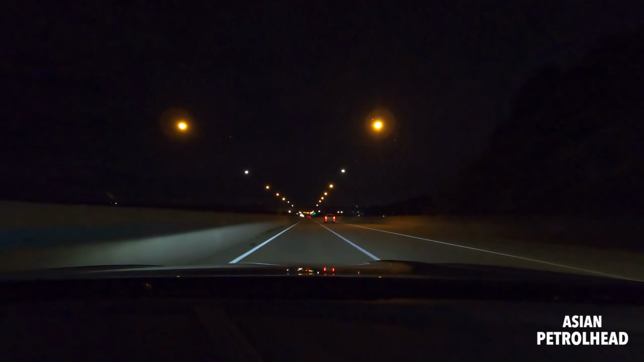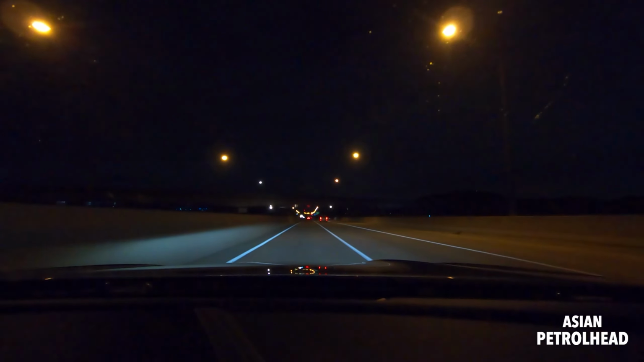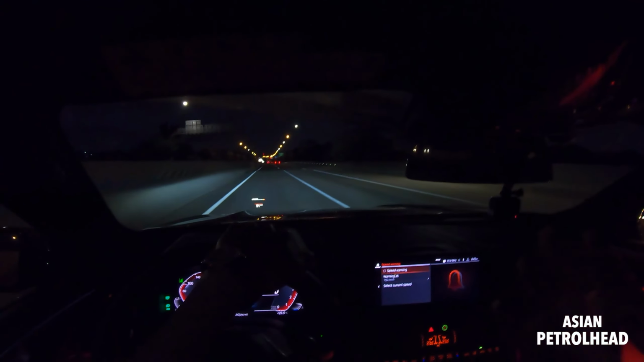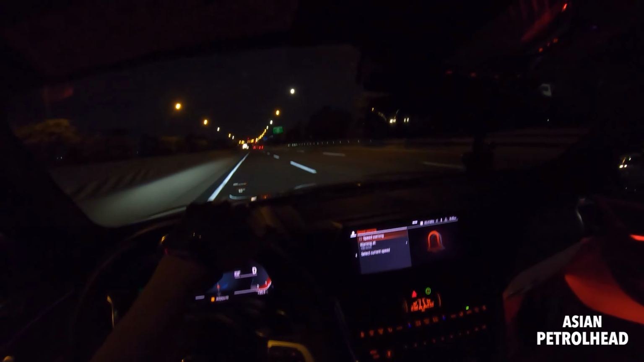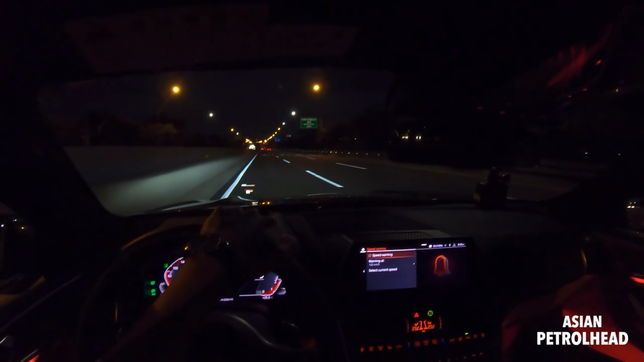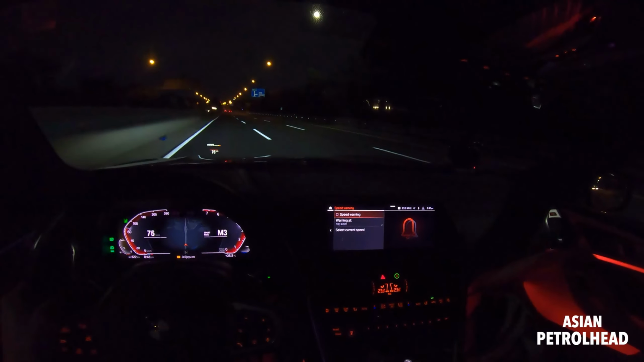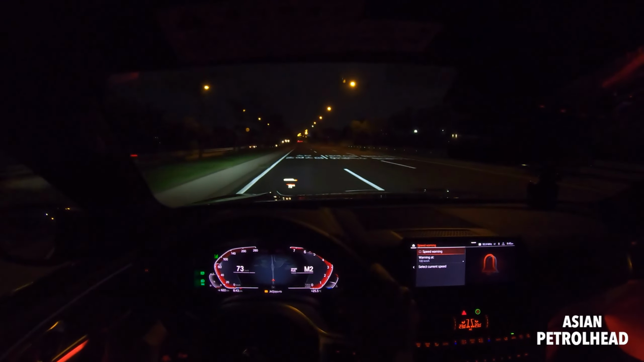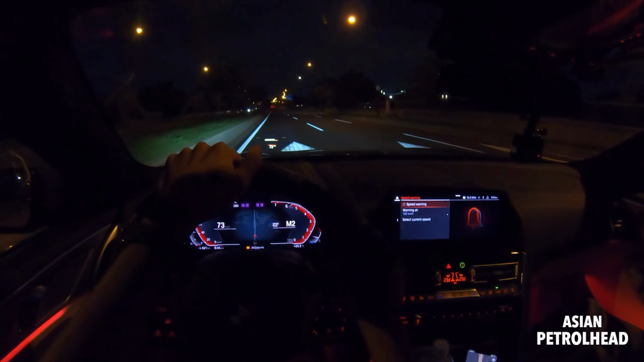If you ask me, does this car need more power? Probably not. I mean, probably yes. I mean, the M Competition would sound a lot better with the V8 and it would be a lot faster, but I think this car has plenty of power as well. So it also makes a crackle noise. Put it on to sports mode. You hear that? Around 6,000 making popcorns.